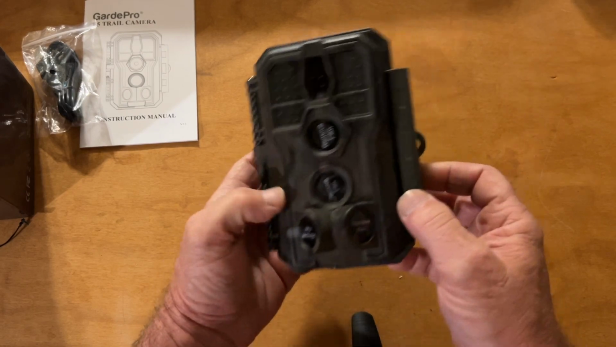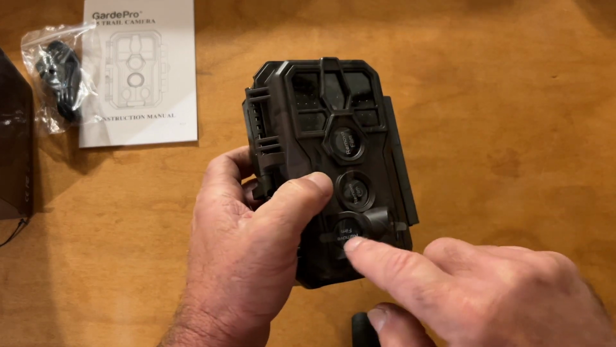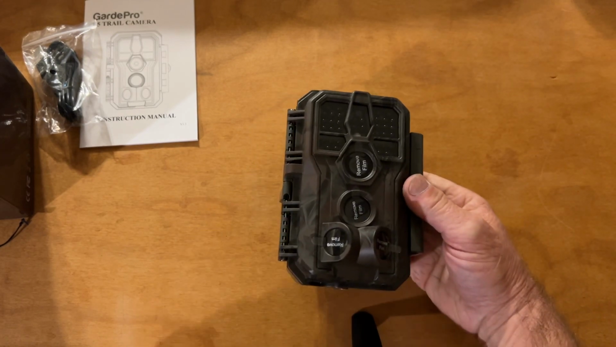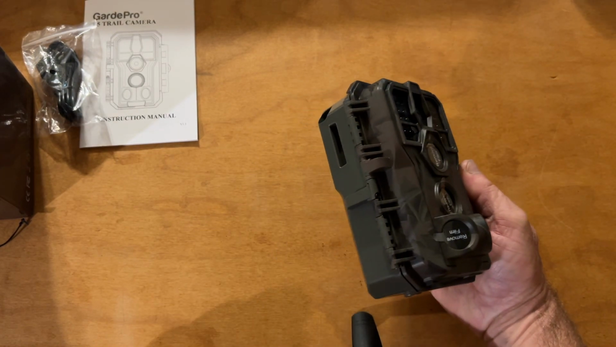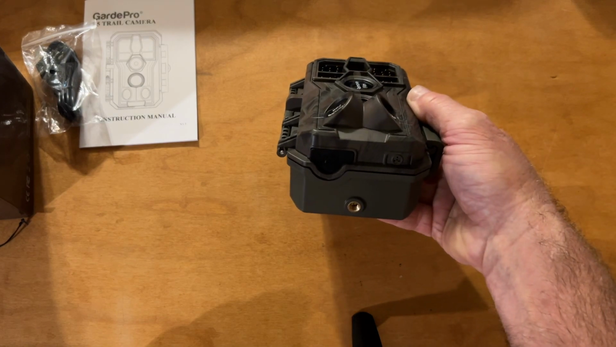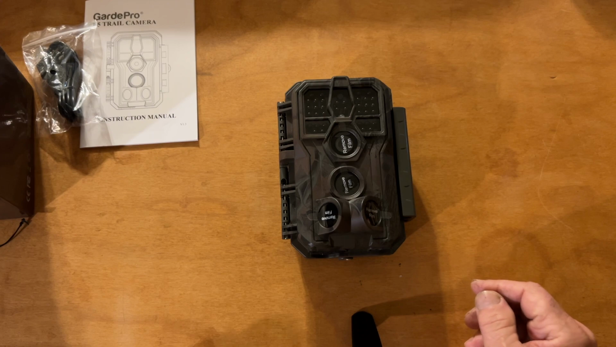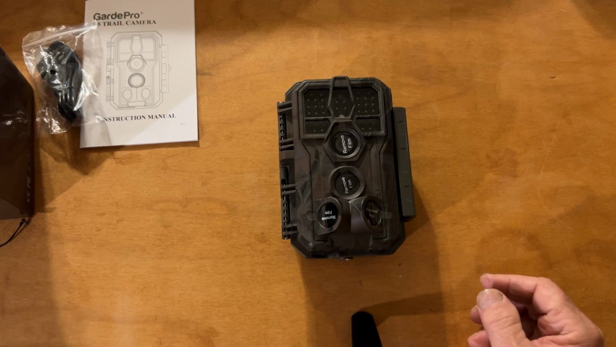And it does have these plastic covers over the lenses. Make sure you pull those off before you try to use it. But yeah, I'll see you soon with some photo and video samples of this.